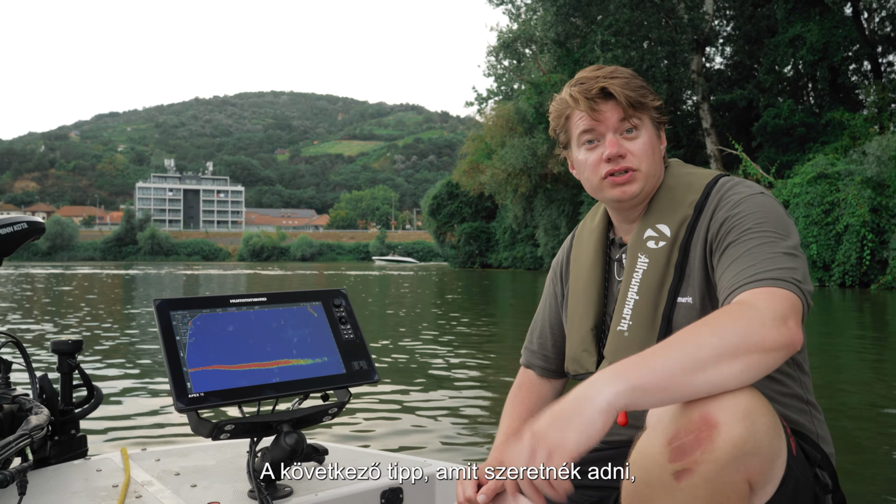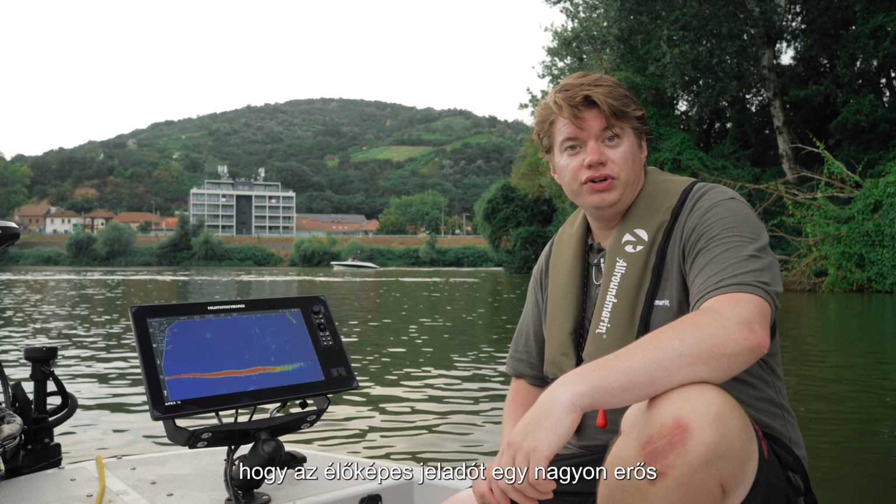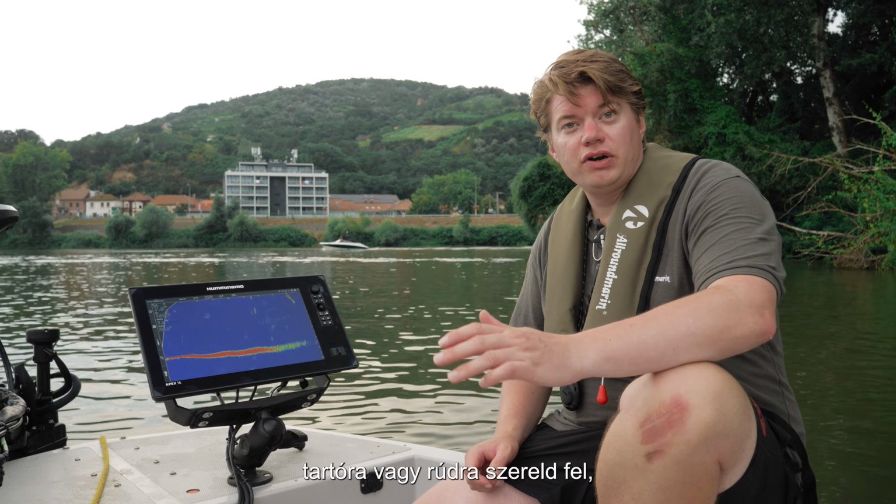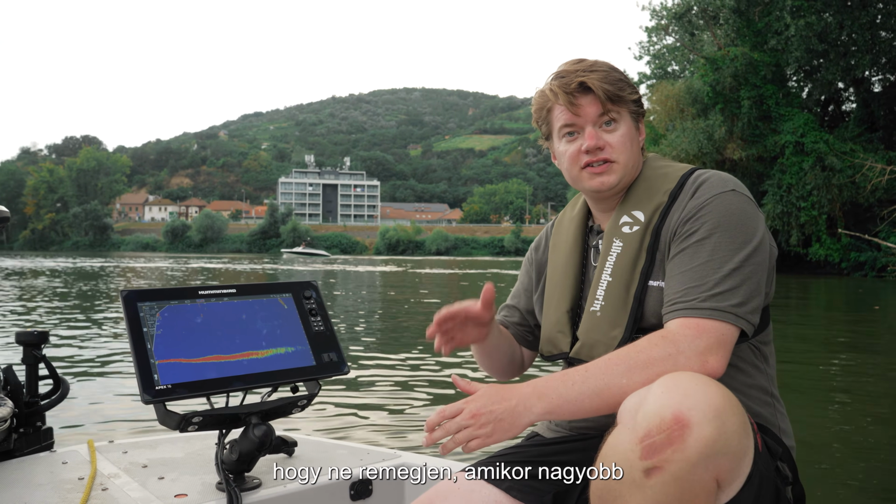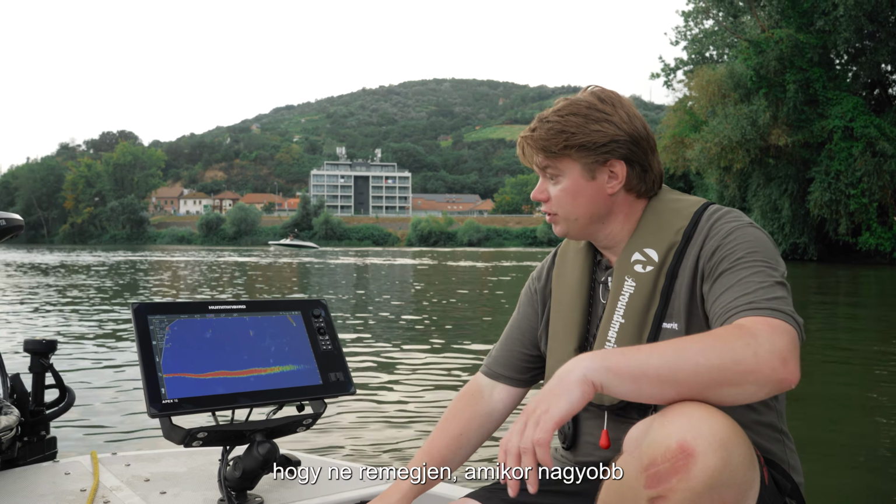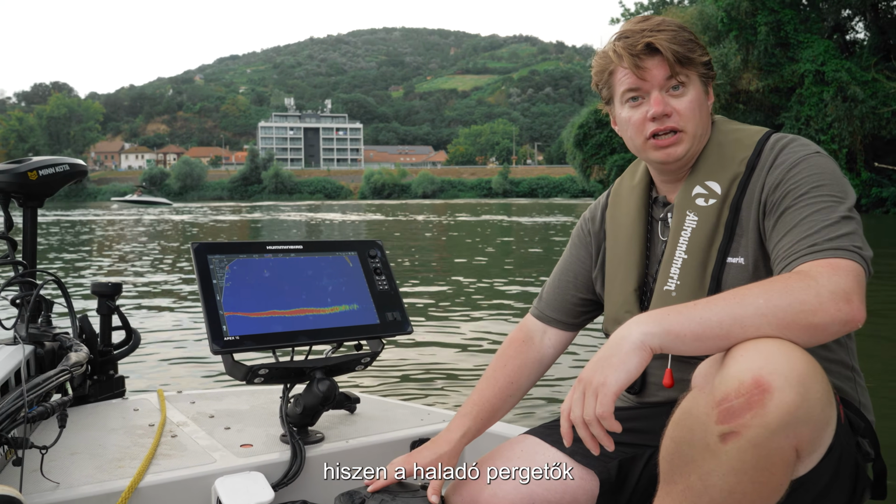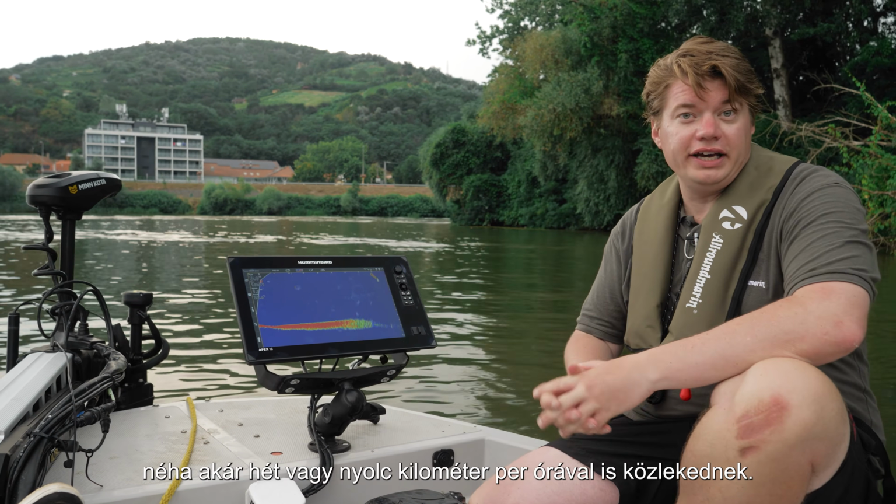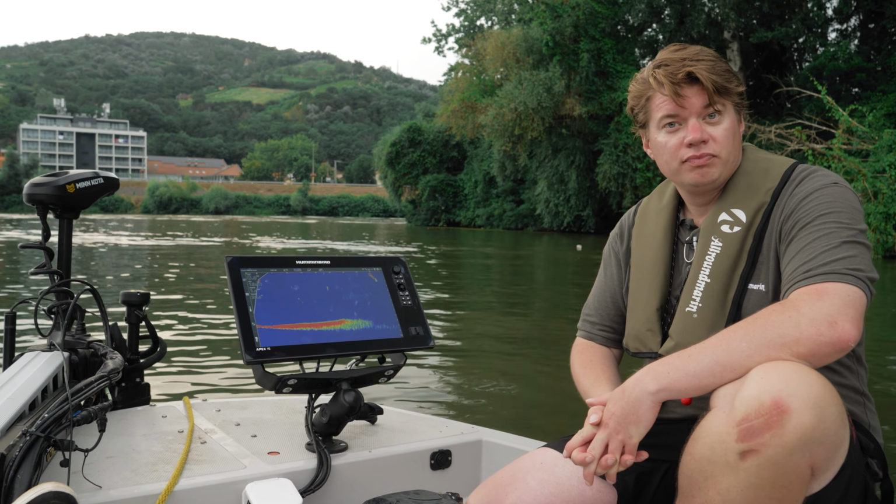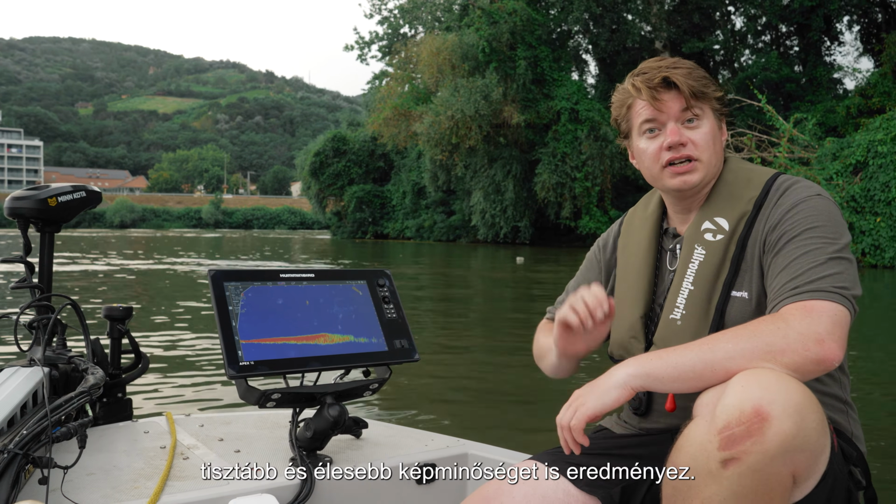The next tip I want to give you is to mount your forward-facing sonar transducer on a very sturdy stick or pole, so that it's not wobbling when you have higher speeds, because very advanced fishermen sometimes drive up to 7 or 8 kilometers per hour. So it has to be very sturdy, so that you always have a clear picture.